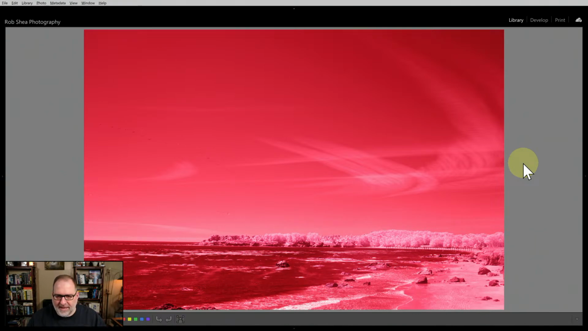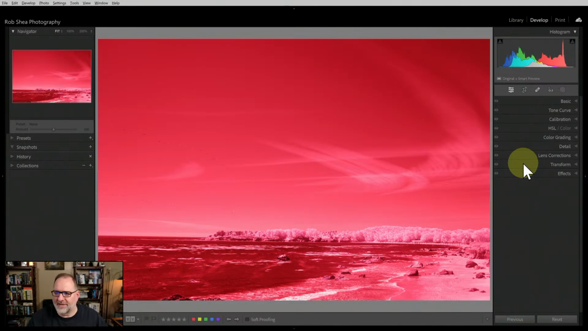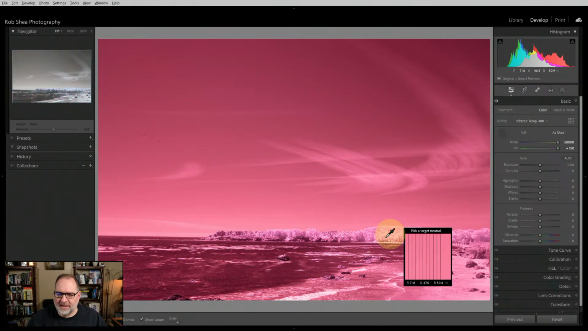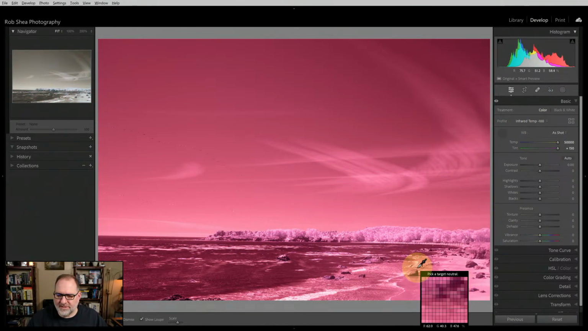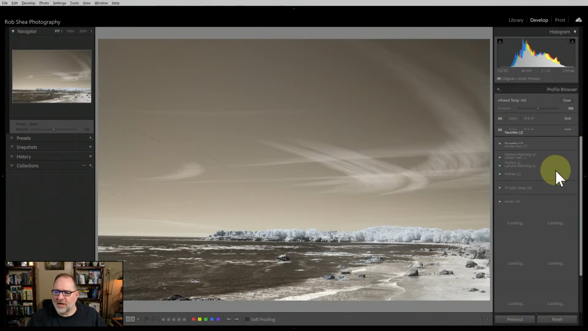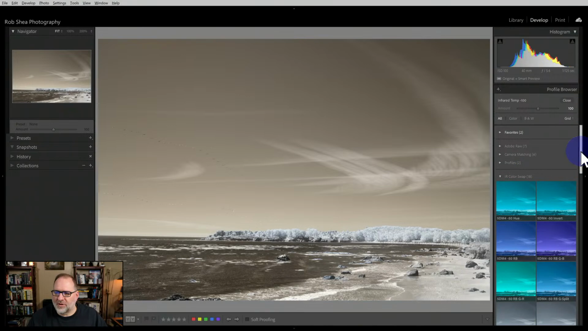So this would be the 720 image. Let's just do a quick edit on this so we can see what the thought process is here. So I'm going to pull up a profile, and we'll white balance maybe on this rock. Yep, that looks pretty good. Okay, so now you've got your typical color here. And if I did a color swap, let's do a quick color swap so I can get a feel for what I'm looking at.